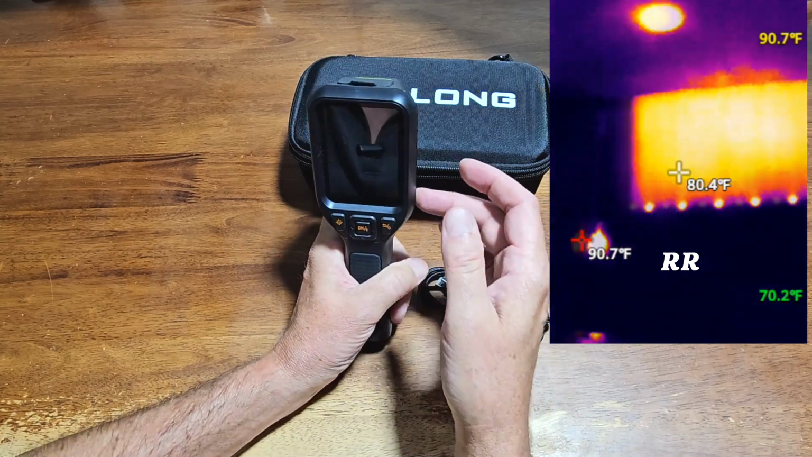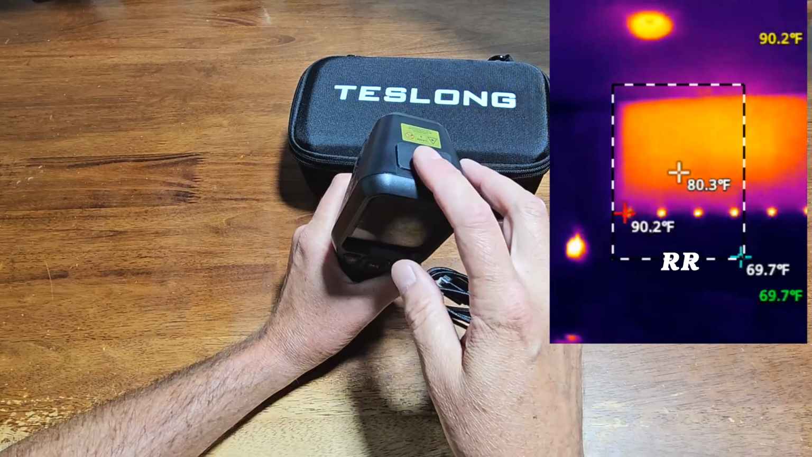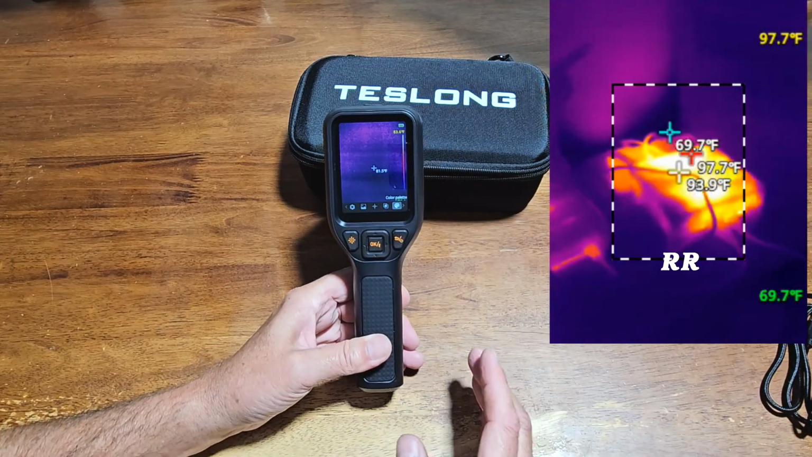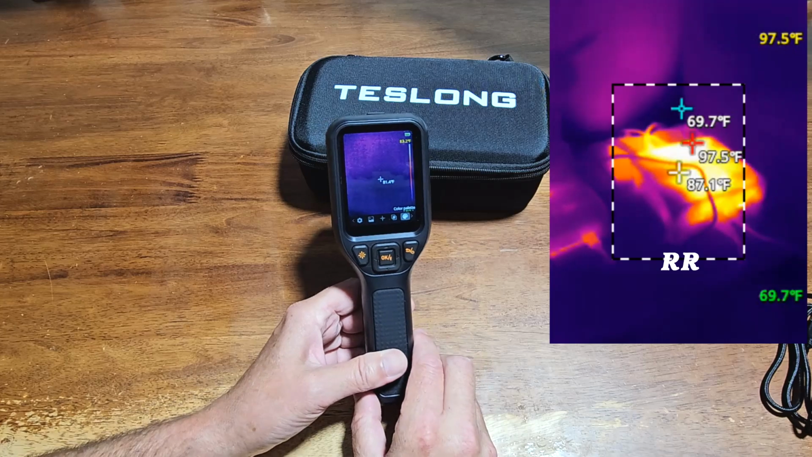And it has an IP54 waterproof rating on it, but you're going to need to make sure that this cover is closed when you're done charging it. So this is a dual light fusion camera, and it's super easy to use.